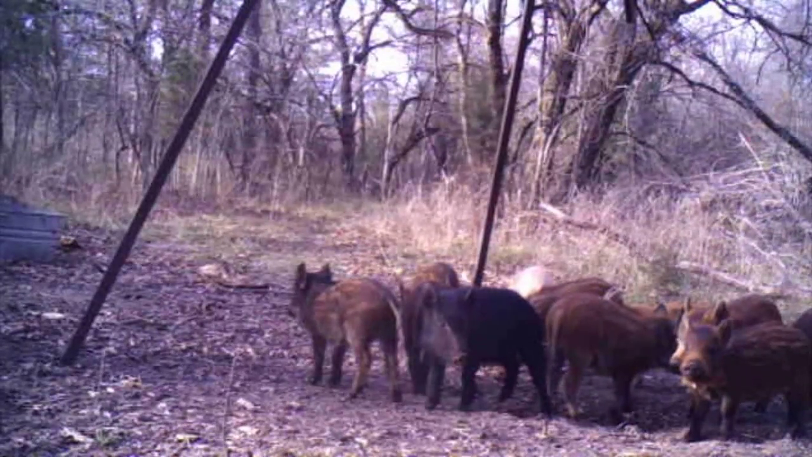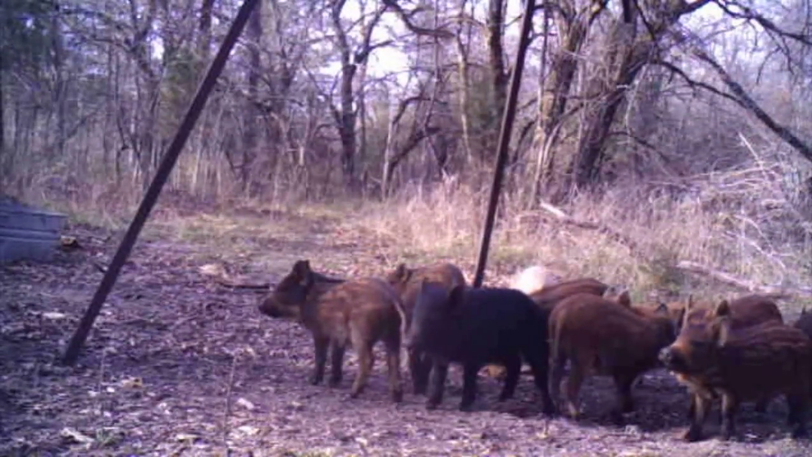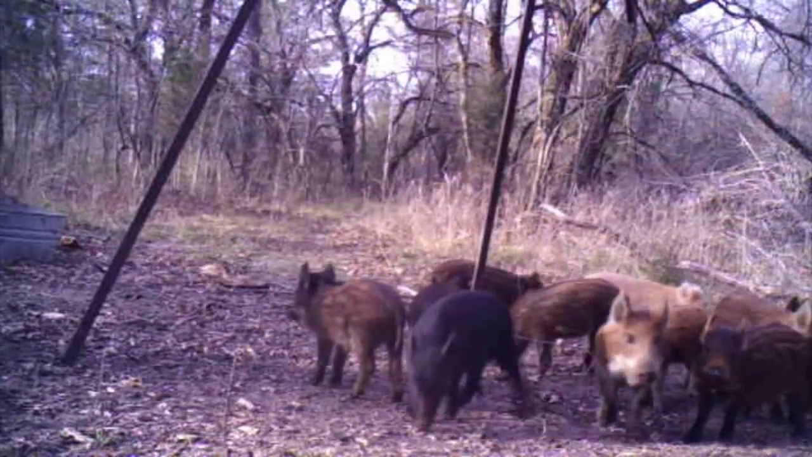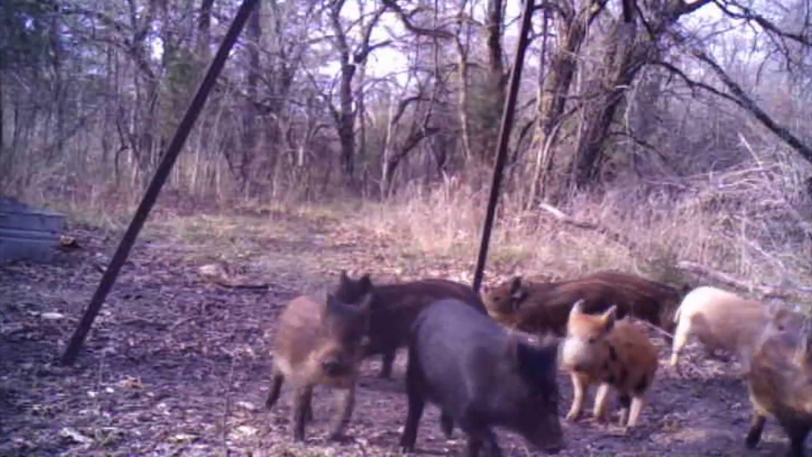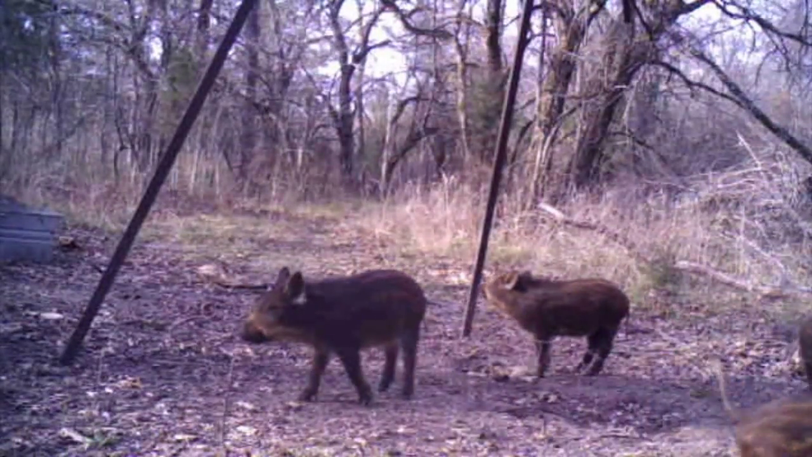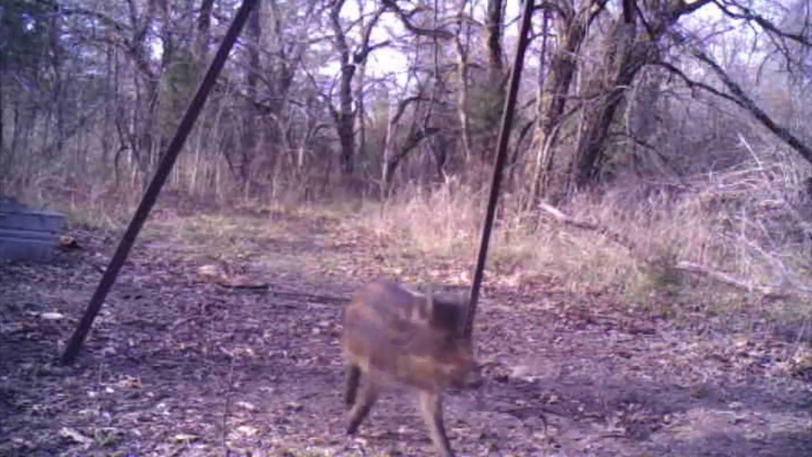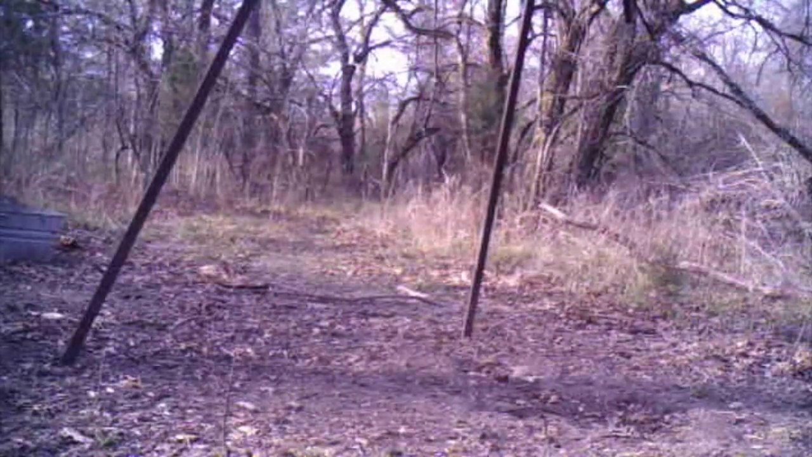So, one evening about 10 minutes to 5, they're eating over here at the bed and breakfast feeder, and they can hear the other feeder go off and spin corn, and they decide to head over that direction to the feeder that I call Porky's Playground.